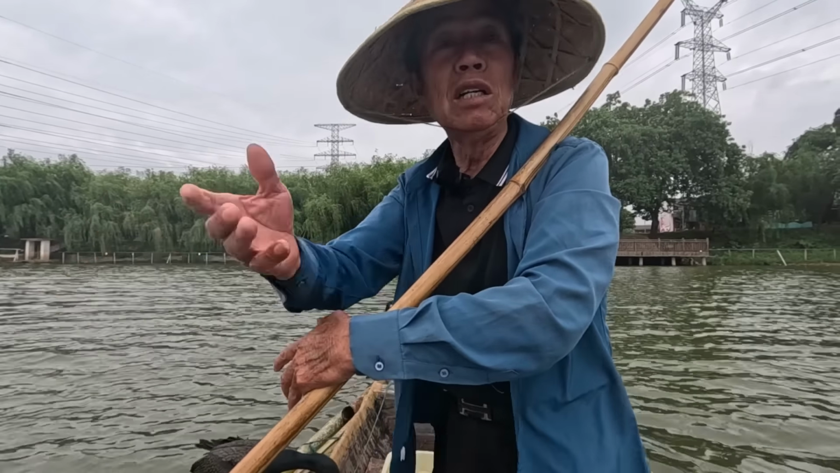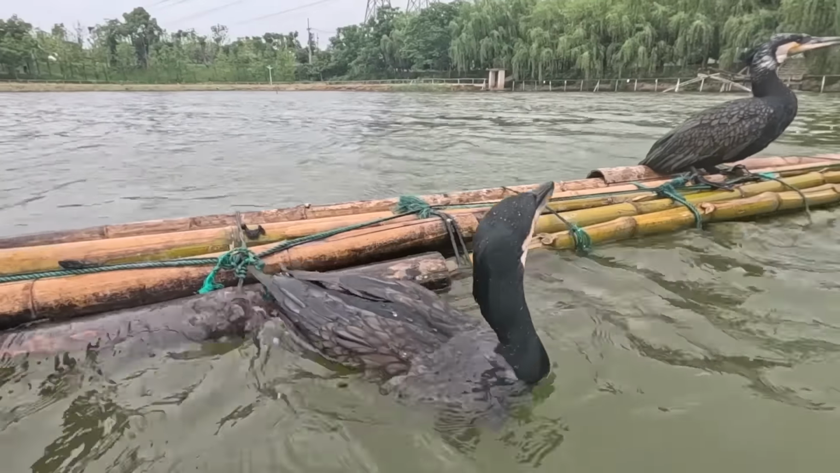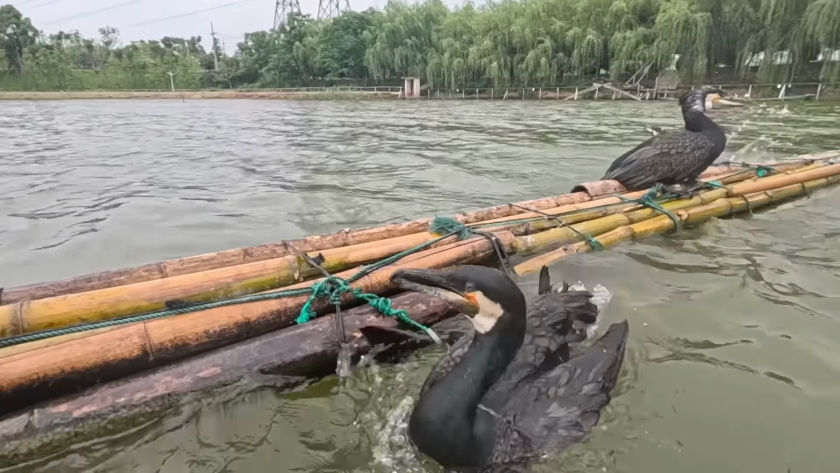They're in great condition. Their feathers are thick and their bodies are strong. When they're about to lay eggs, you can't go near them. If an ordinary person approaches them, they'll bite. Their beaks are like knives. I have a strong enthusiasm for this work, but grab one and it'll take a chunk out of you.